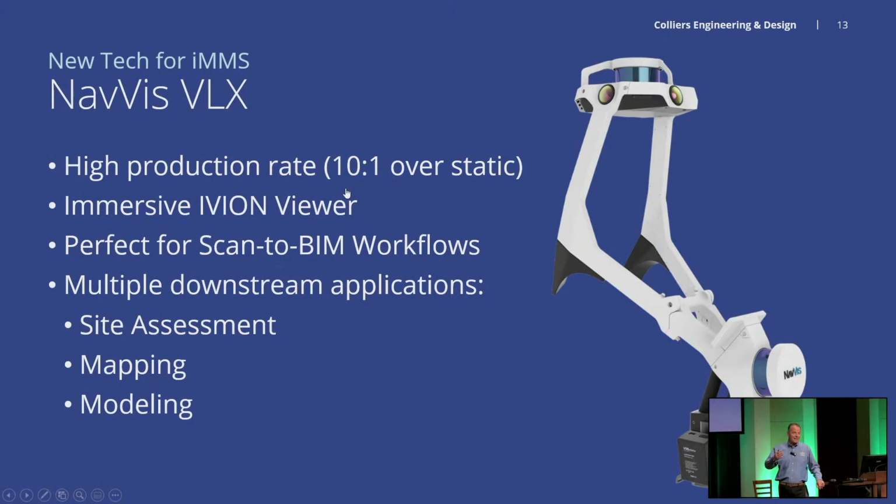And typically the data set is available like the next day. If you use their web service, they're offering that immersive viewer the next day. So we have a lot of pushy clients. I'm sure none of you guys suffer from that problem, but people want stuff right away.